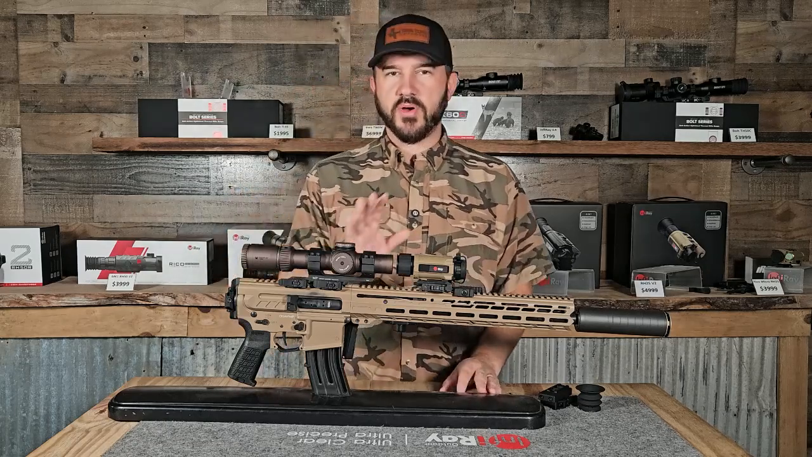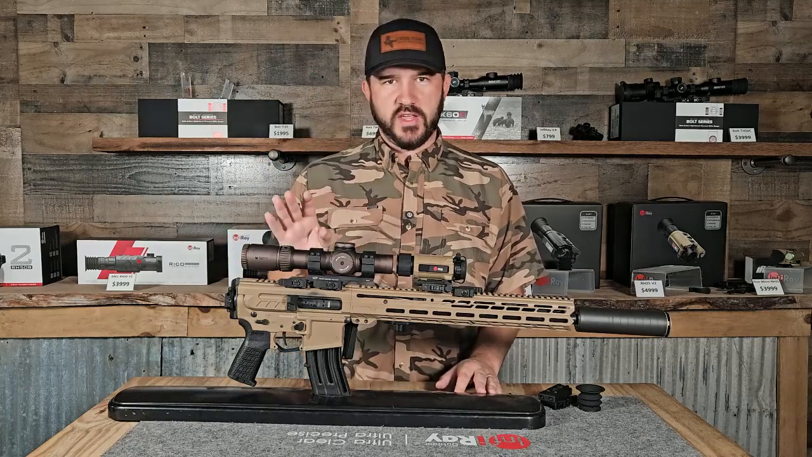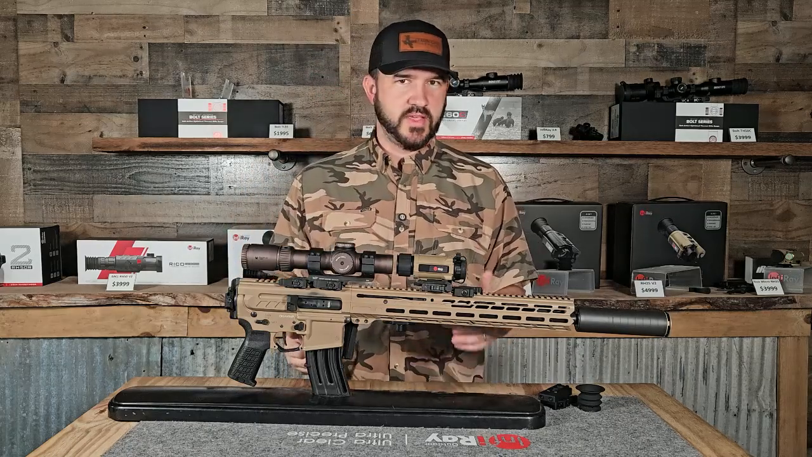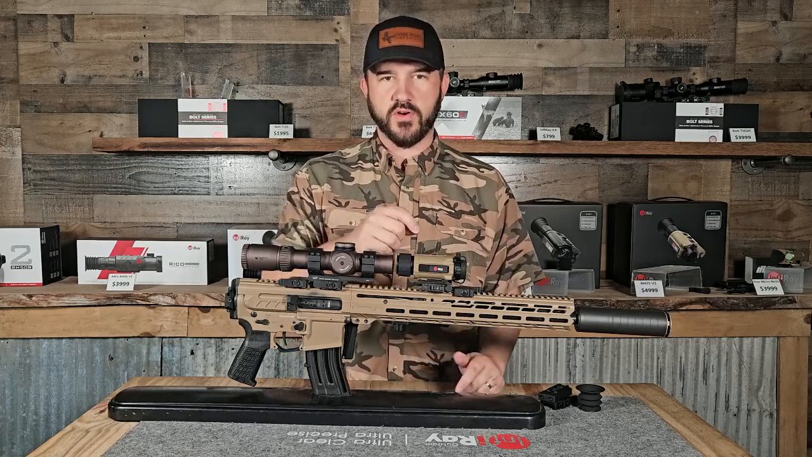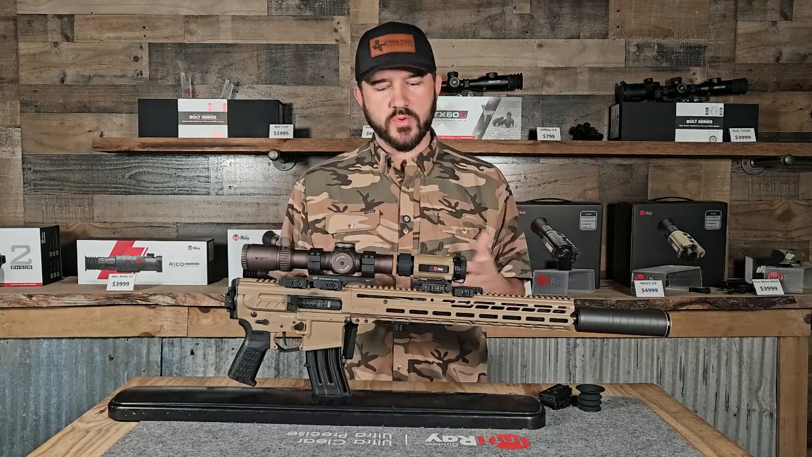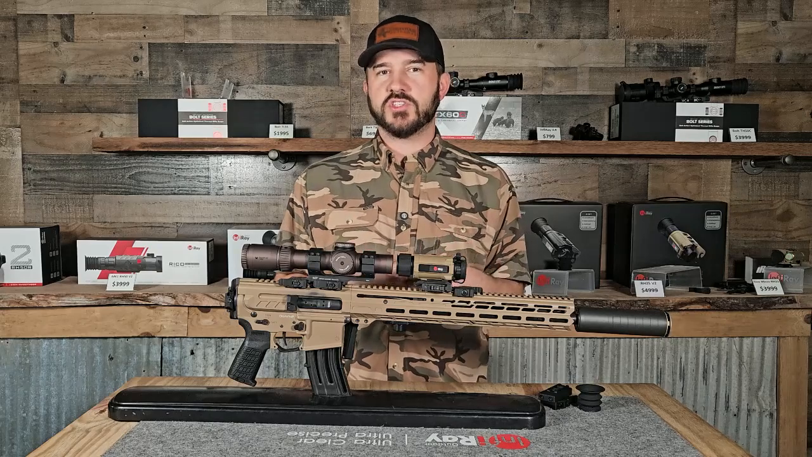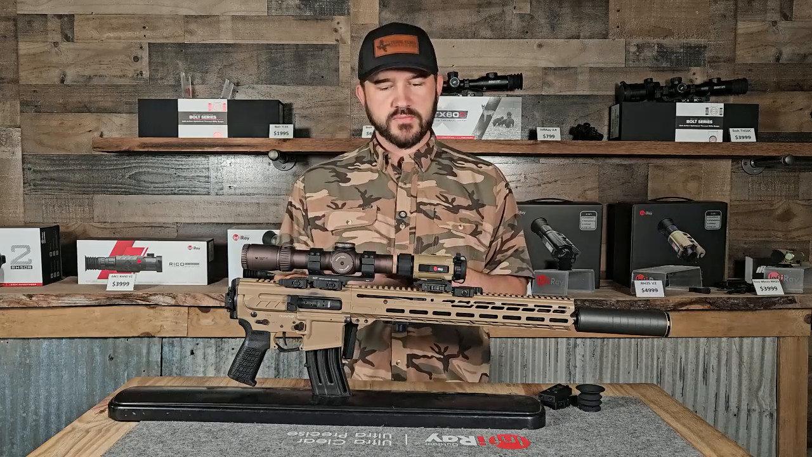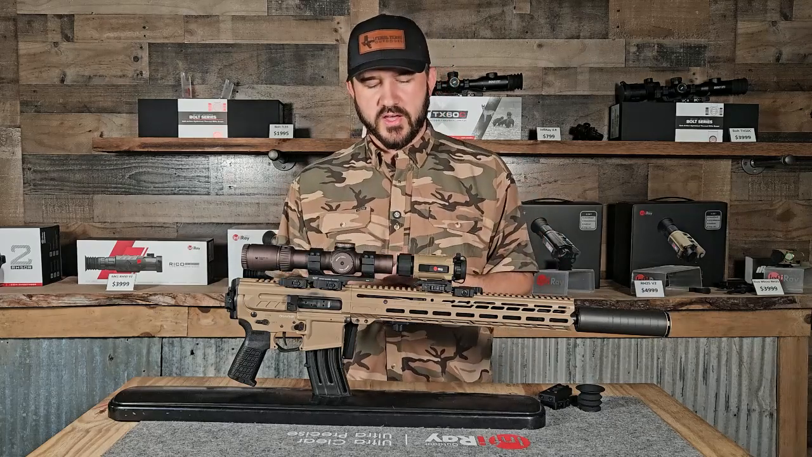Magnification on the clip-on mode here with the RH25 V2: 6 power, that's really it. You're probably maxing out, kind of depending on the glass, you may be at like 5 power. So think the LPVOs, 1 to 5s are perfect for the RH25. Think of tactical type situations. I would say when we were running tests, like we try to do some varmint hunting with it, 200 yards, 250 yards in clip-on mode. Weapon dedicated mode, you're probably 175.